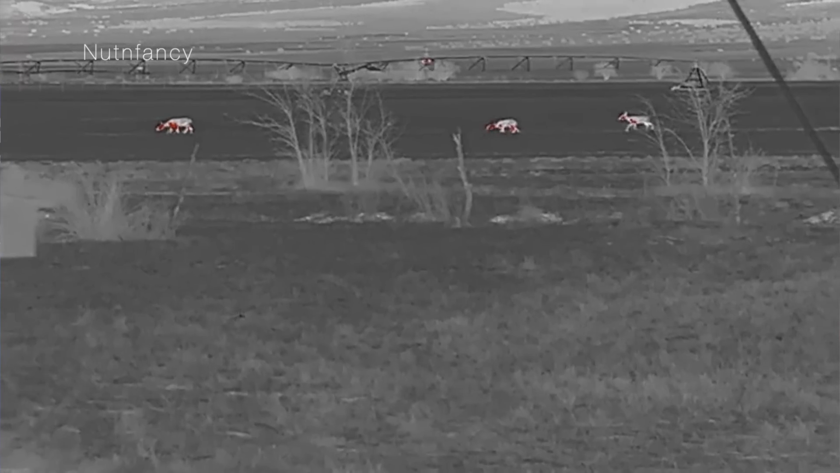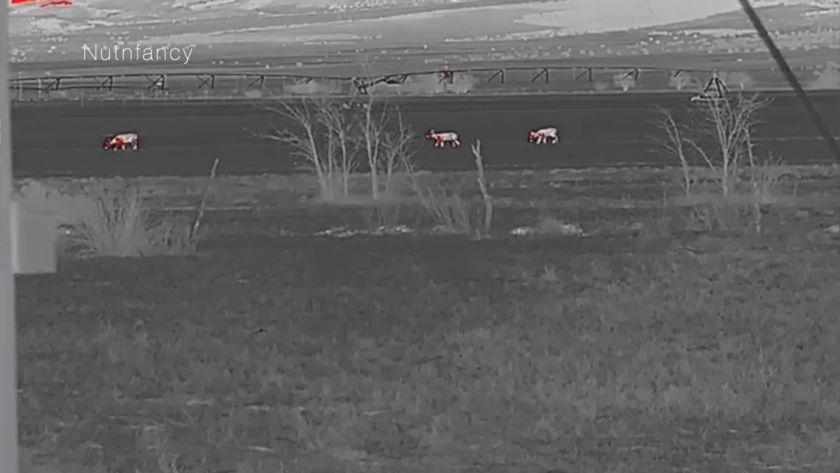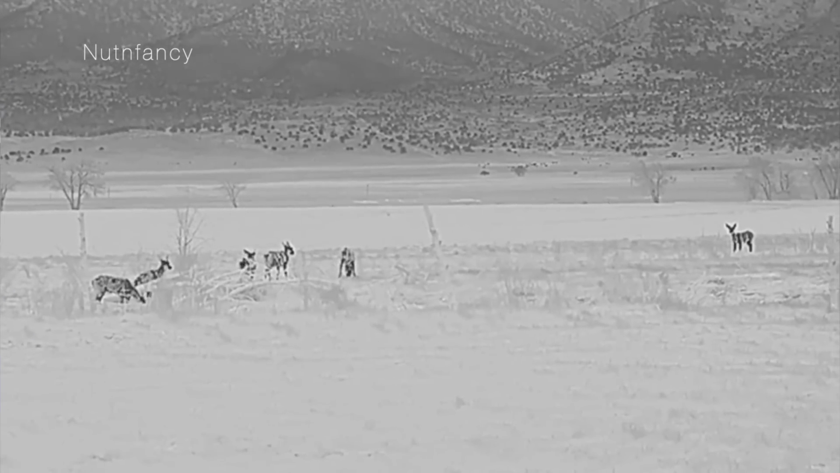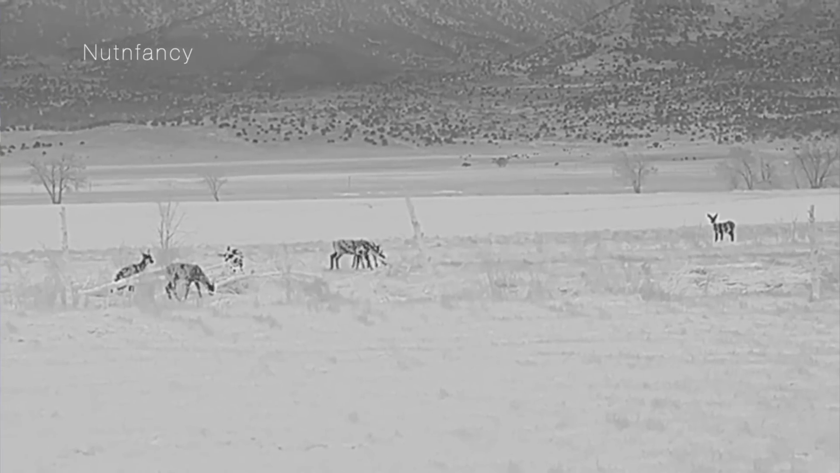You have, by the way, for your palettes of the Sidewinder, and I like how they kind of kept this simple, maybe unlike the FLIR Breach, you have white hot, black hot, fusion, and red hot. Which one do I like best in testing? I don't know if I have a hard and fast answer for you because it really depends on the background.